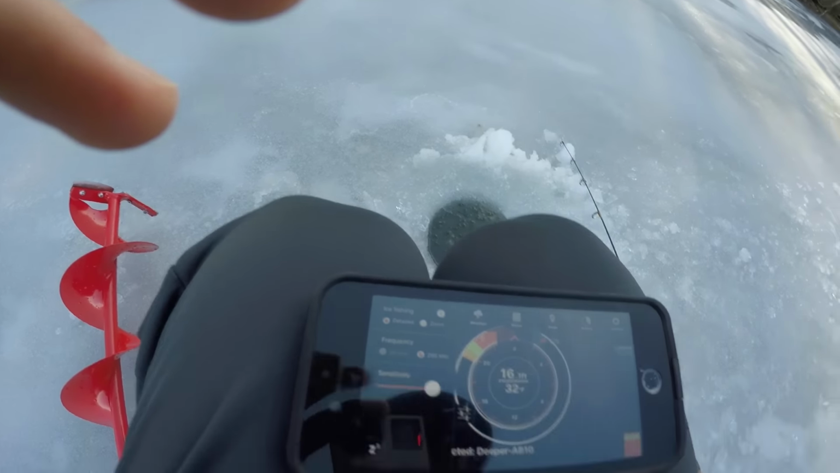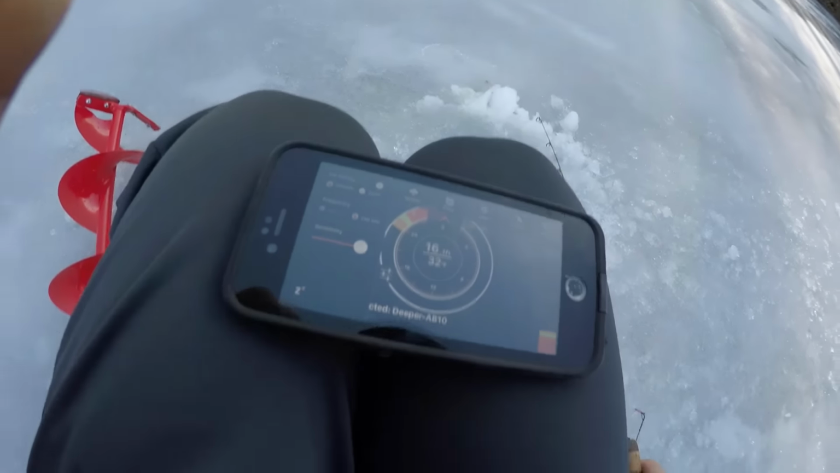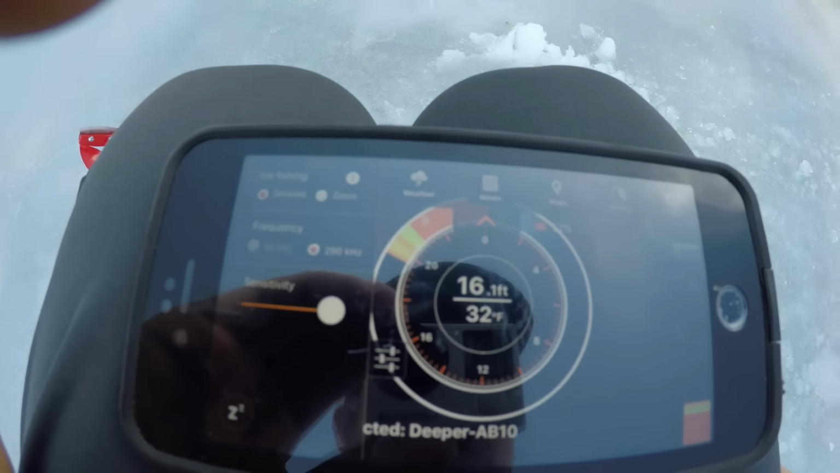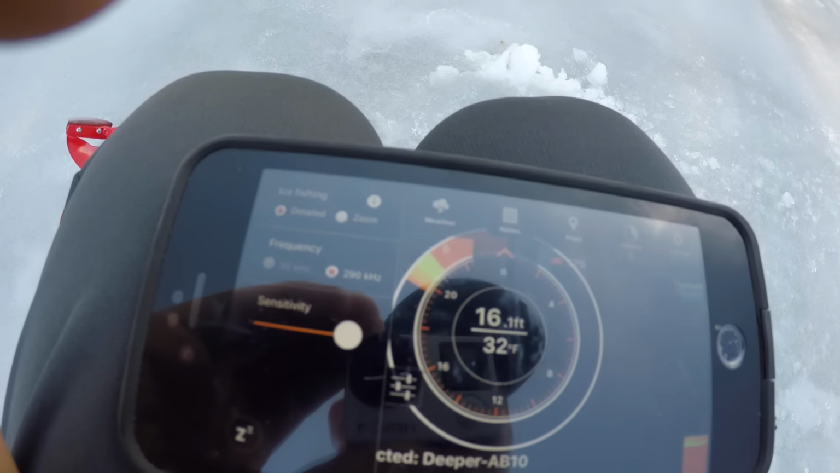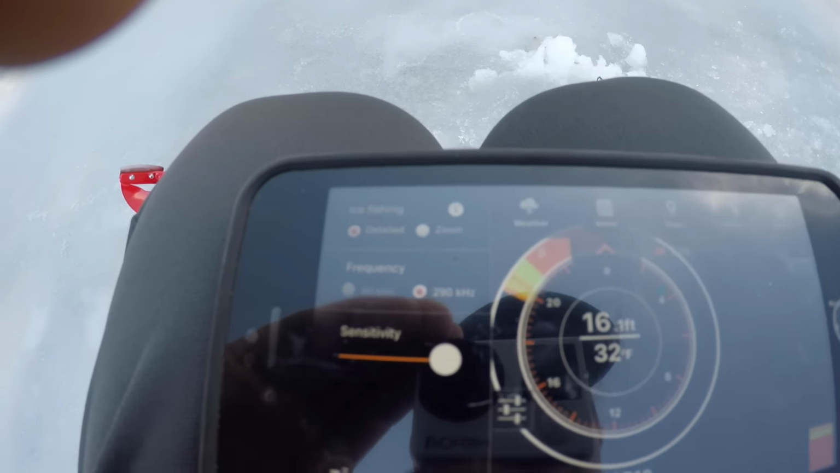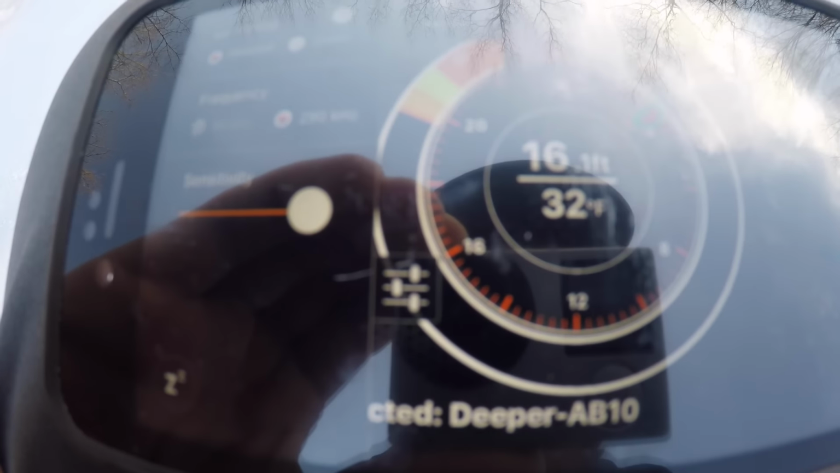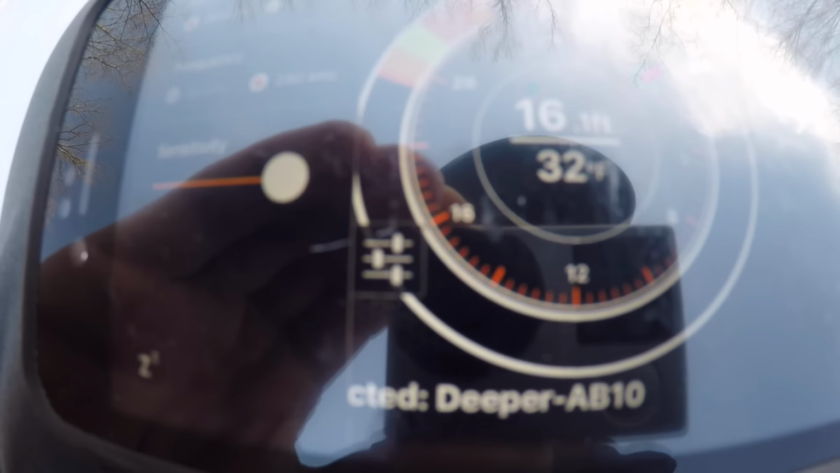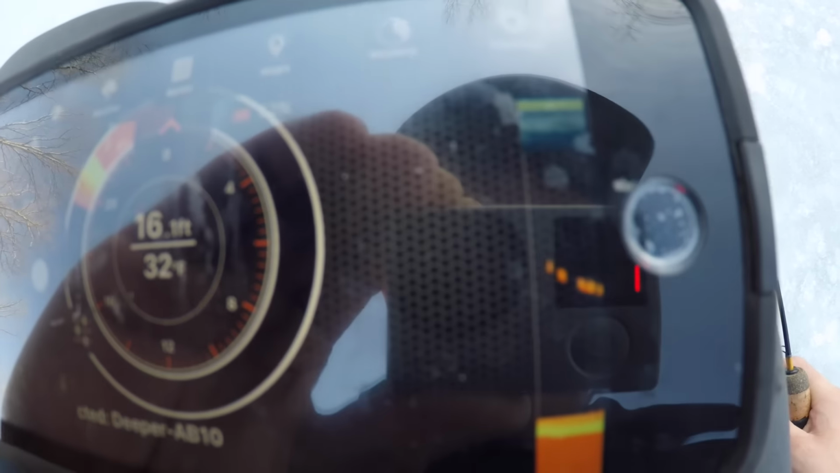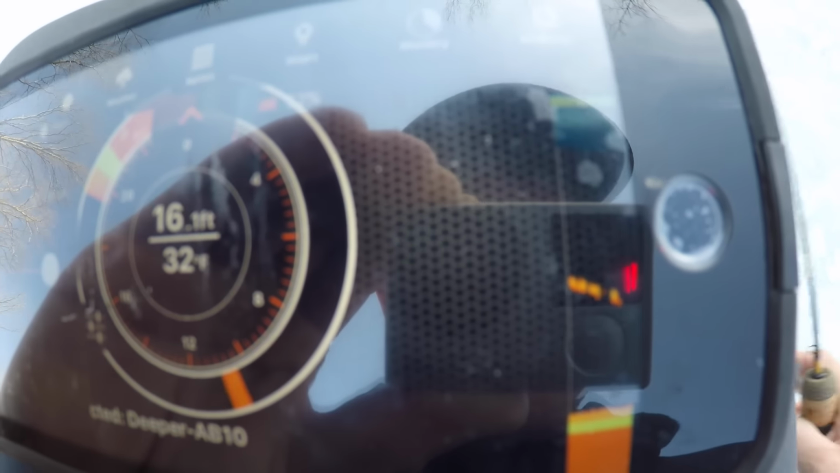Here we go. I'm going to drop my spoon down here. Fishing's been really slow today. We have got a few bites, but nothing spectacular yet. But hopefully the Deeper can put us on some fish. So here's my spoon right here, and we're going to drop it down the hole, and you're going to see it tracking. As you can see, that little flashing mark right down at the 6 o'clock position is my jig. And right over here on the right-hand side, there's my jig tracking.